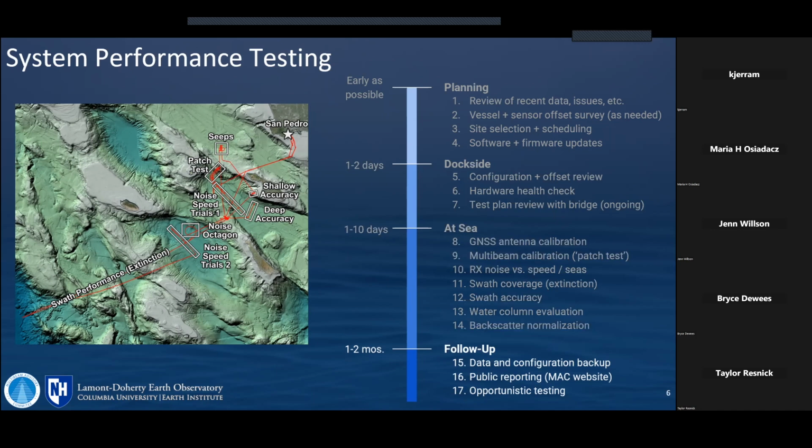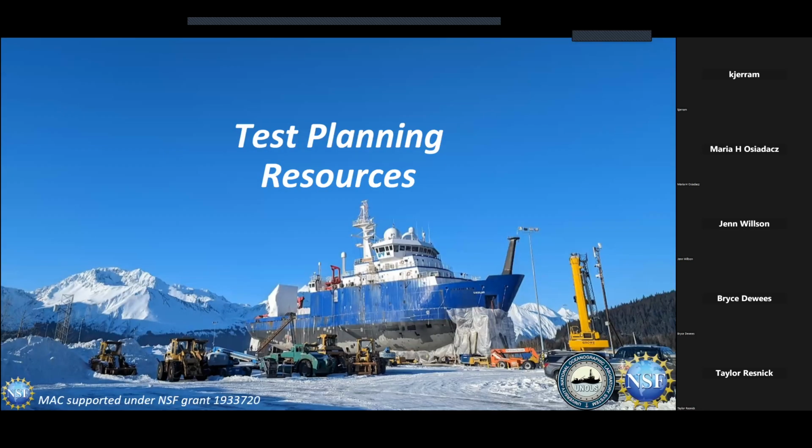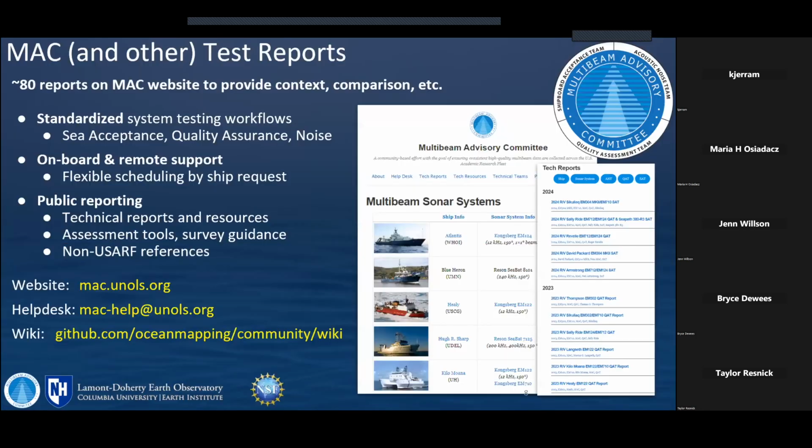And then of course the follow-up, it takes a while to sometimes just get all the final screenshots and do the analysis, but it does go on the Mac website for reference, and we're always referring back to those reports. And we can talk about any opportunistic testing. I wanted to just go over some other resources that are available. Like I mentioned, the Mac website. If you are starting from scratch, you could just go look at one of these reports and see, how did that go? Get some ideas about what the timing is for these things and what the workflow is. Again, the wiki,